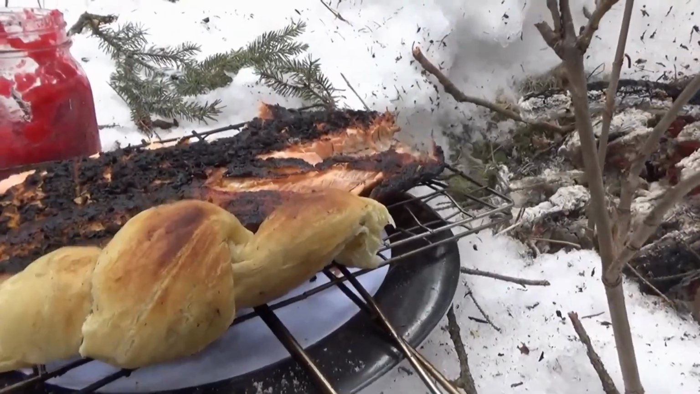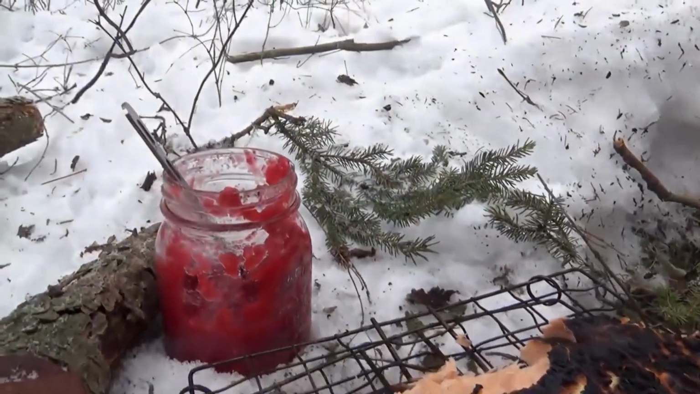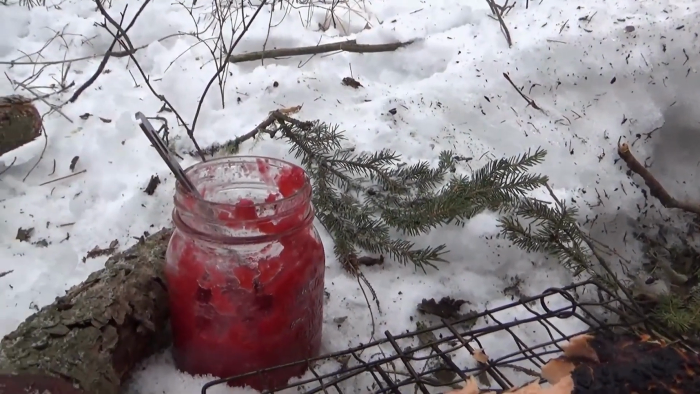Can't complain about today's lunch. I got some grilled salmon, stick bannock. I even brought out some raspberry, rhubarb, and strawberry jam that I made.